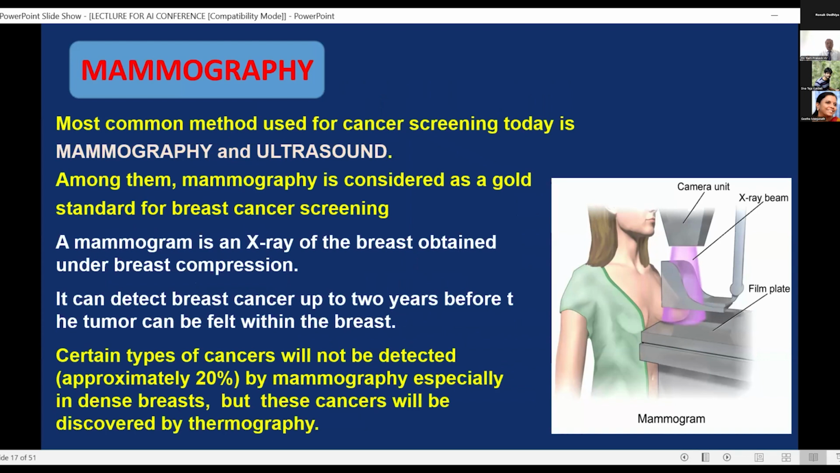It was one of the most common methods that came up after the advent of X-rays. Mammography started to be used on post-surgical specimens, and subsequently in the late 70s, we got our first dedicated mammography machine for the examination of the breast.